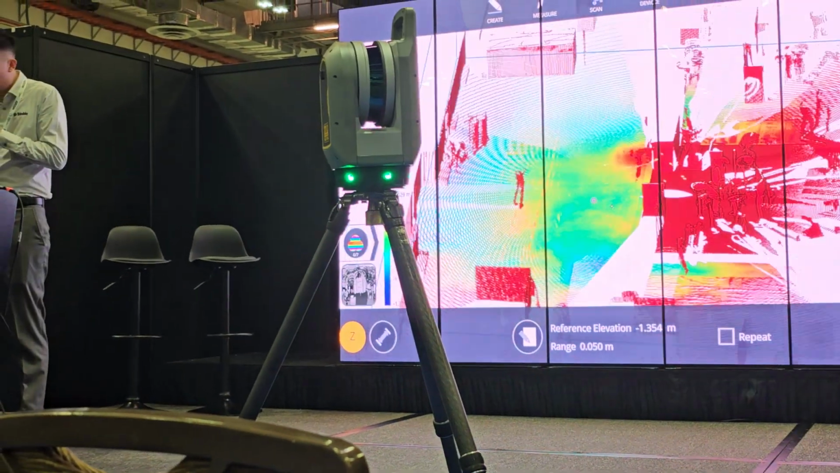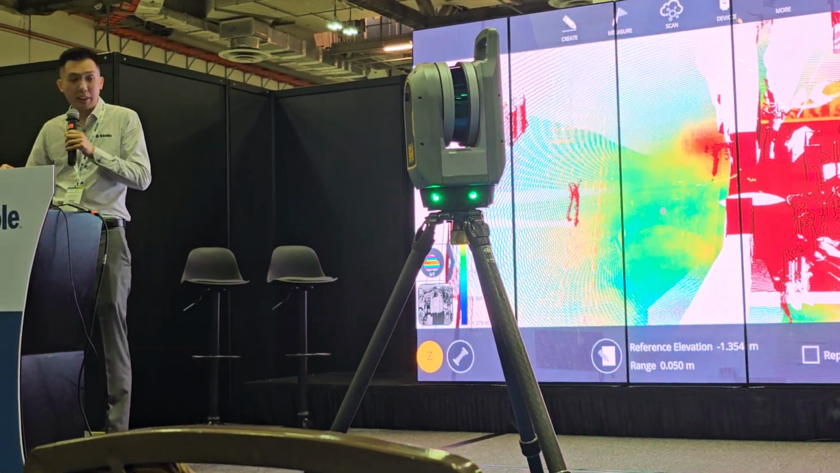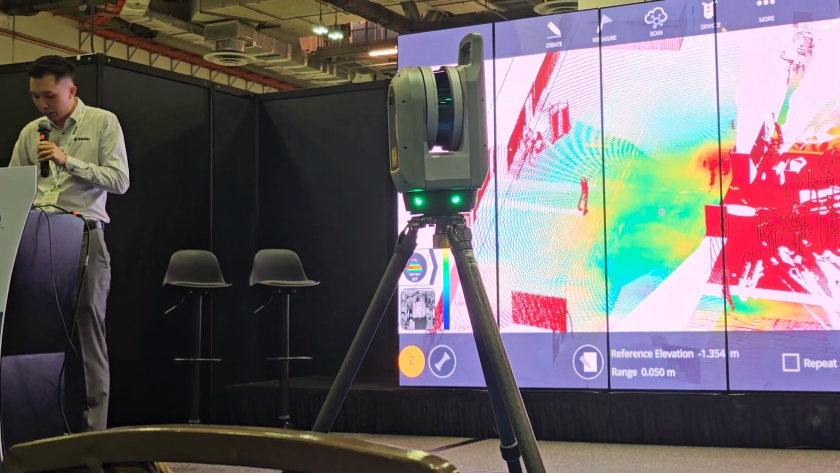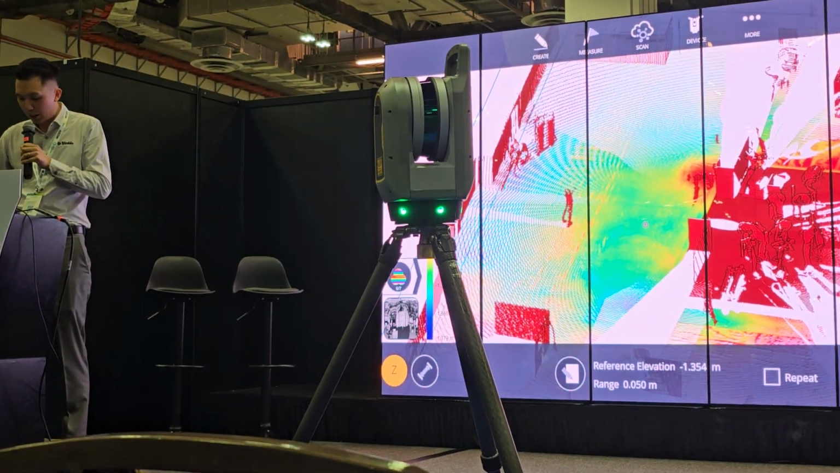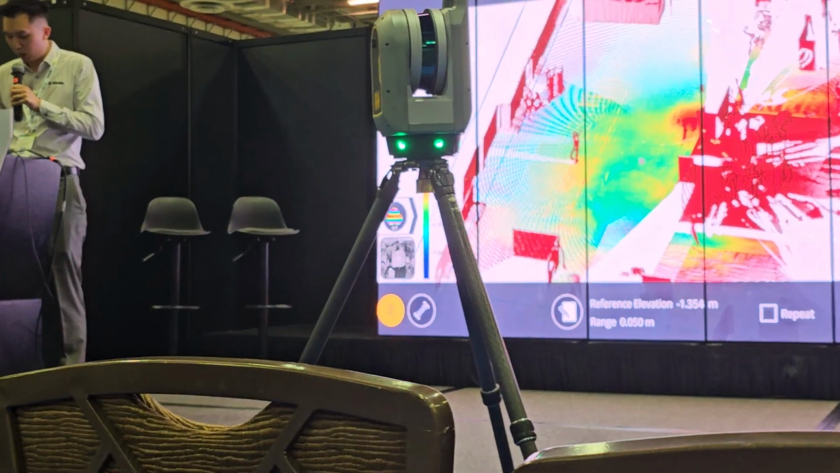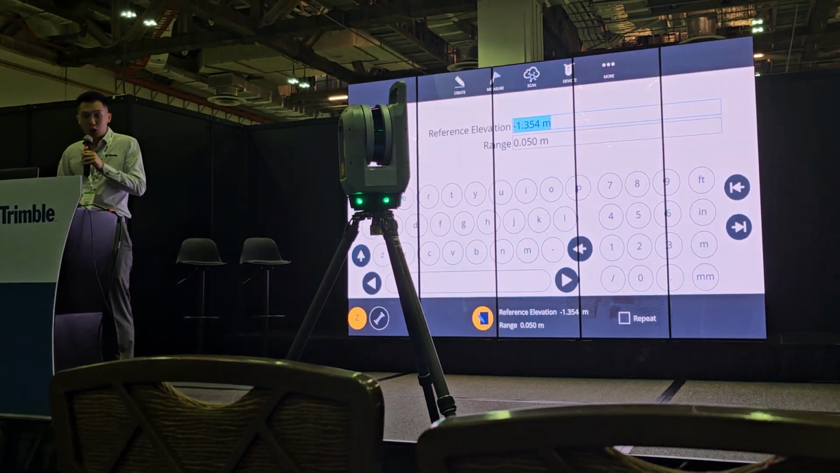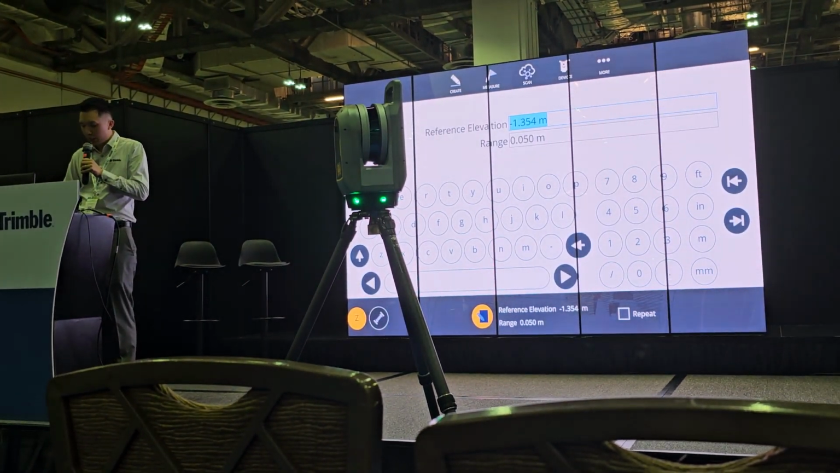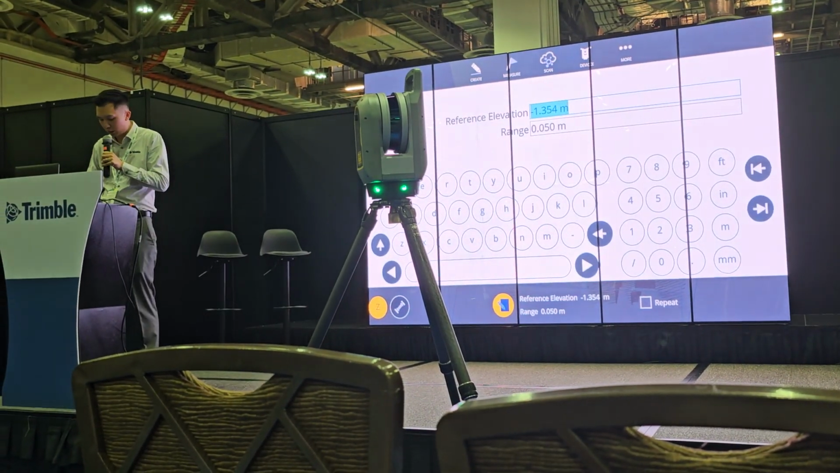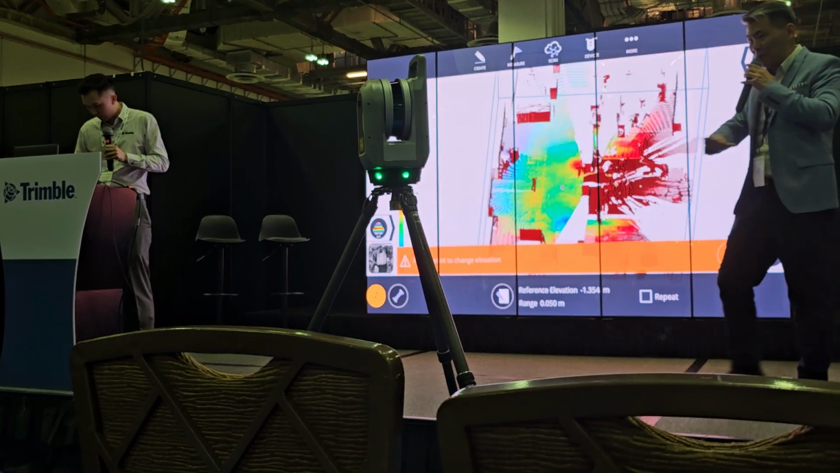So from here, one look at the floor, you can see which area is level and which area is high. Okay? So you can see the red areas are up to 5 cm above my reference elevation, and blue is 5 cm below the reference elevation. So all these can be configured here. I can choose what's my reference elevation as well as the range. The range is the tolerance of the plus and minus portion. Alright, so this is the floor flatness check.